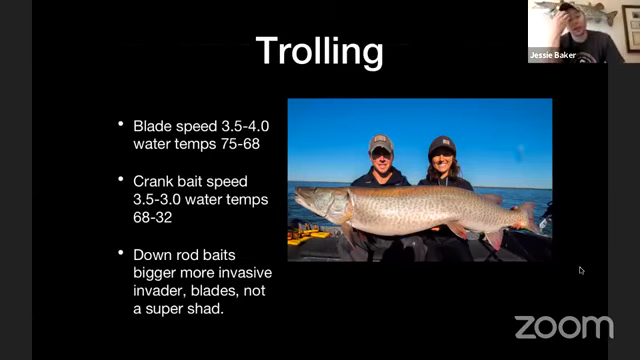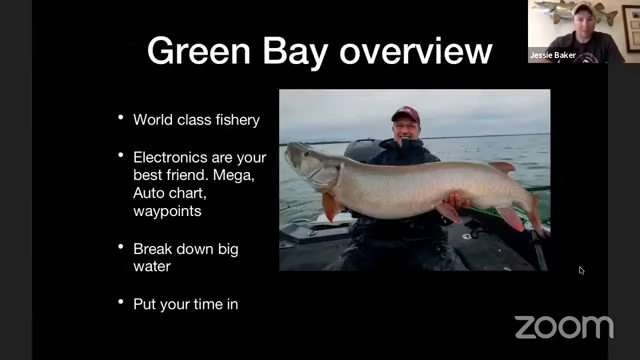If I do run a down rod, it's a bigger bait, not a super shad, first of all. It's generally a little bit larger, a little bit more invasive bait, maybe an invader, maybe a bucktail, some other stuff like that, but something that's a little bit bigger. But anything but a super shad, because I like to say I can't stand fishing them. So my down rod's kind of the rod that I get to play with. That's my fun rod personally.